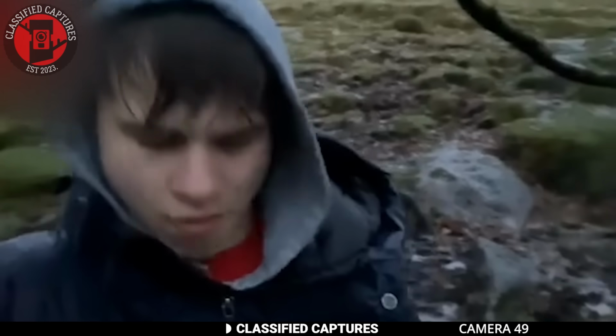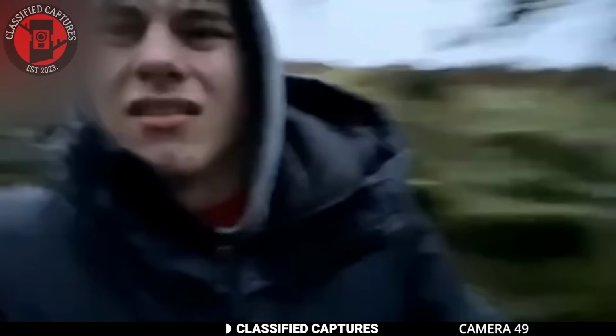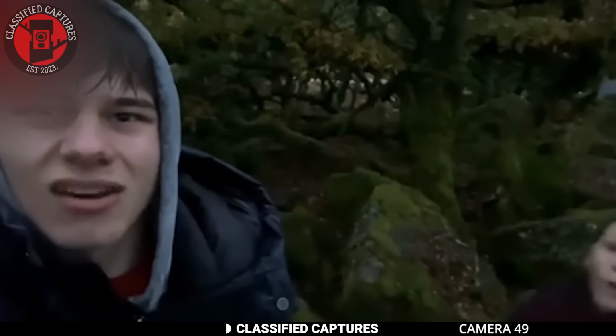Walking for like an hour now. It is pissing it down. These two are doing my head in. It's getting dark. I have no idea where the dog is.